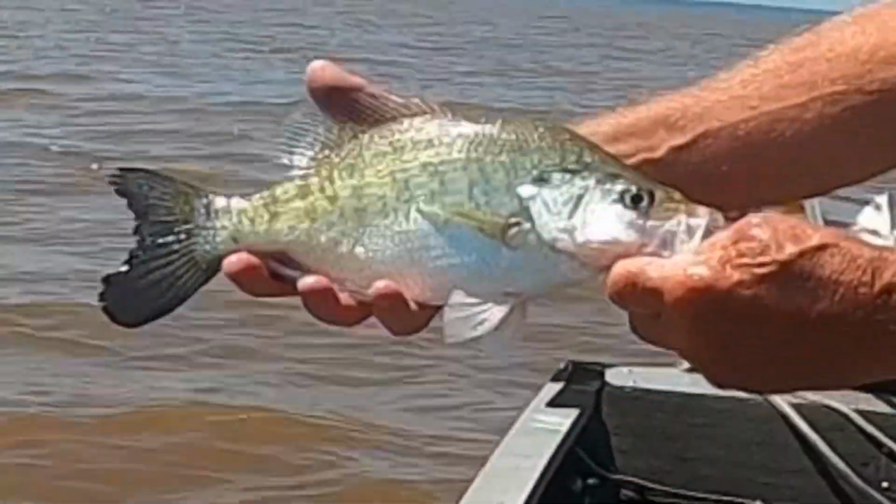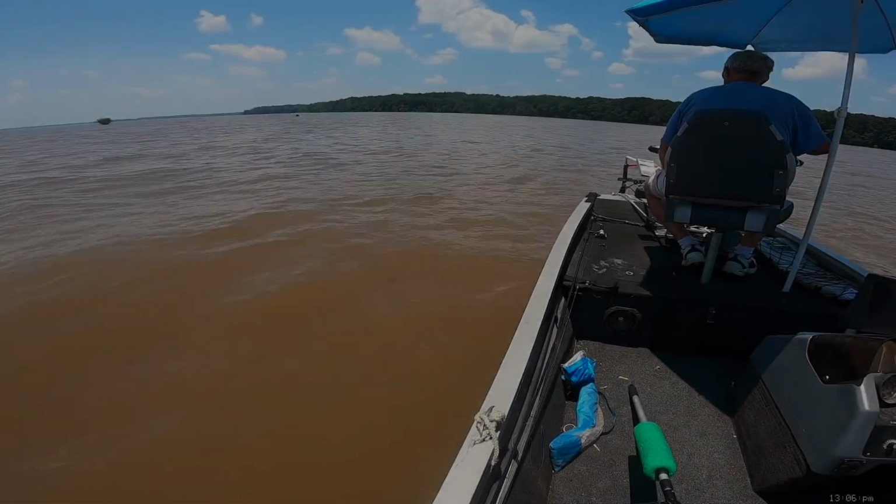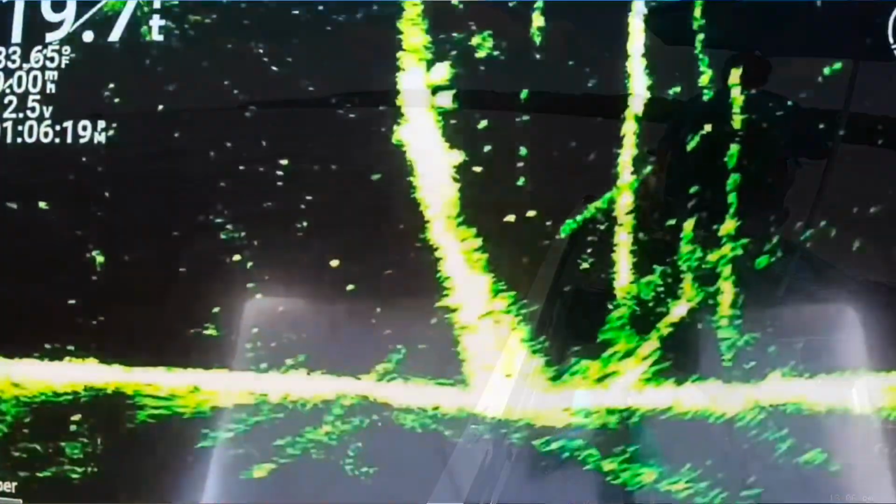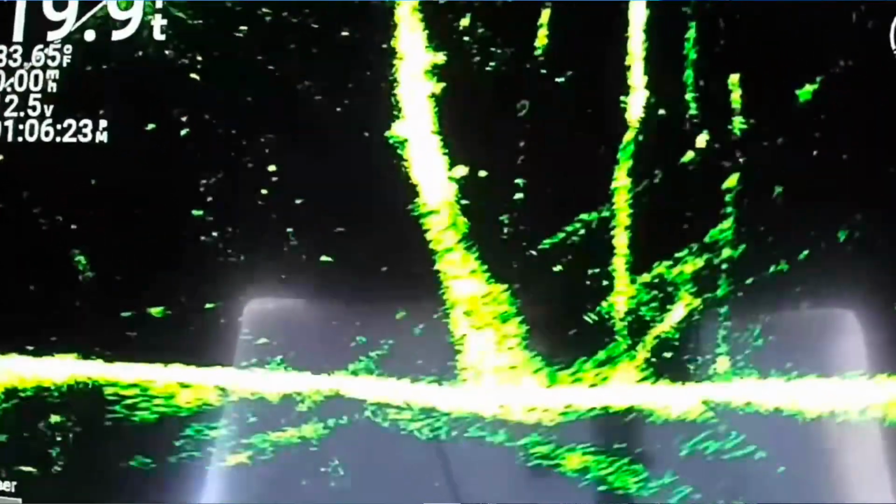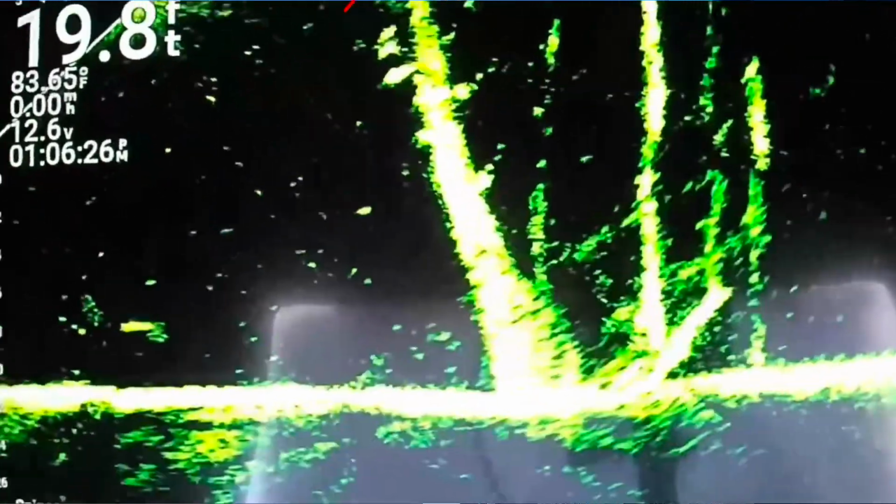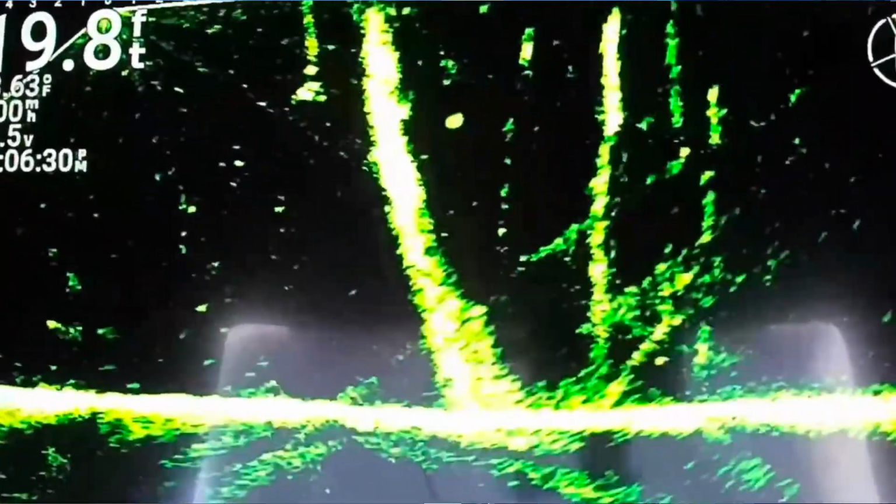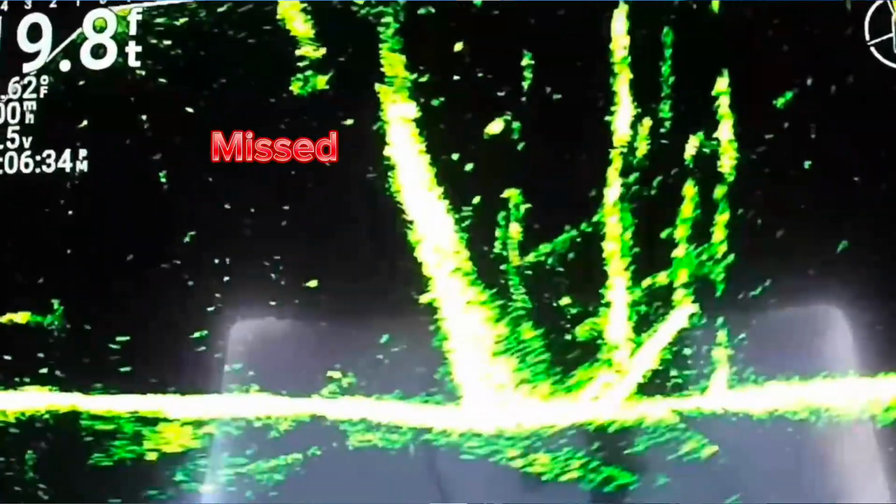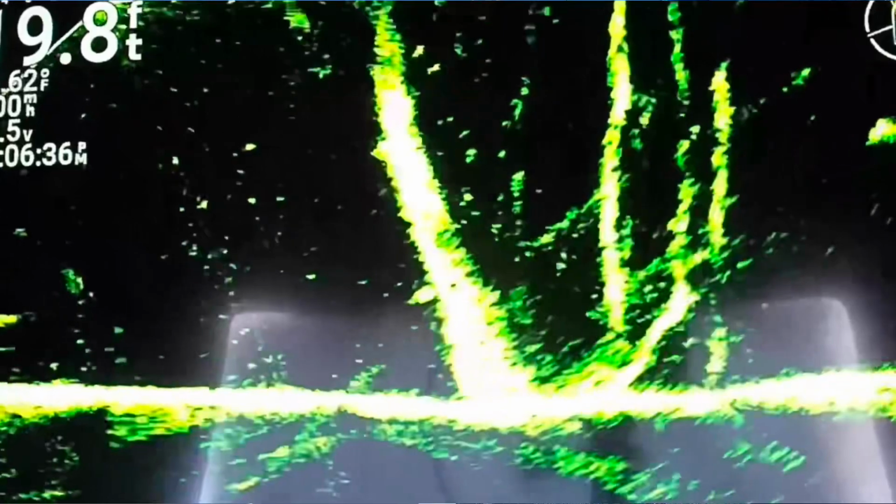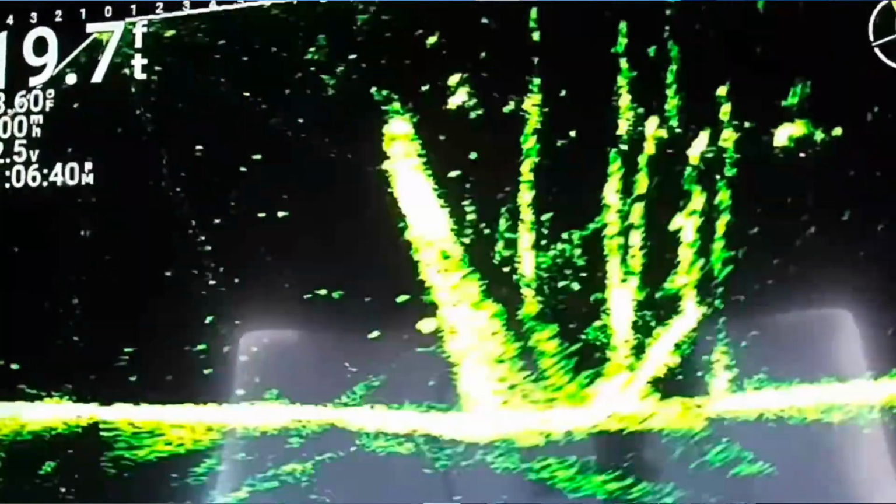Nice slab crappie right there. Now here, these fish were holding up real tight against this tree, so I got over the top of him and dropped it straight down on him. But I tell you what, these dudes are something. Look at him. He just missed it. Well, it ain't over yet. There's always one more try.